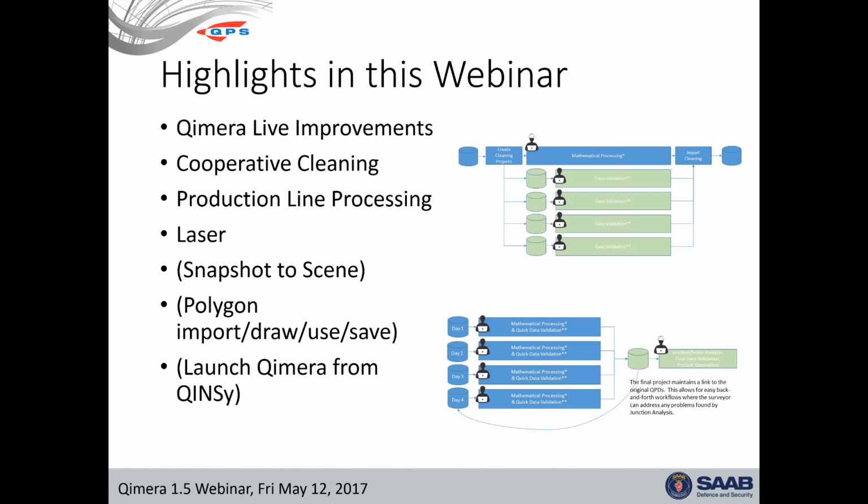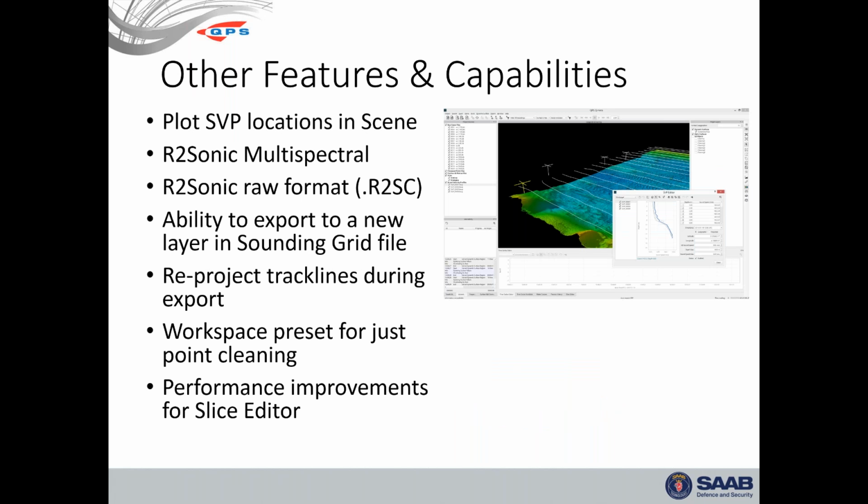So the highlights in this webinar, what we'll be touching on, are these first four items: Qimera Live improvements, cooperative cleaning, production line processing, and new laser support from Quincy. In parentheses below that are little small pieces of functionality that I'll weave into the above demos. And just quickly, there are other things in the release that we're not going to touch on in this webinar. There's just not enough time.